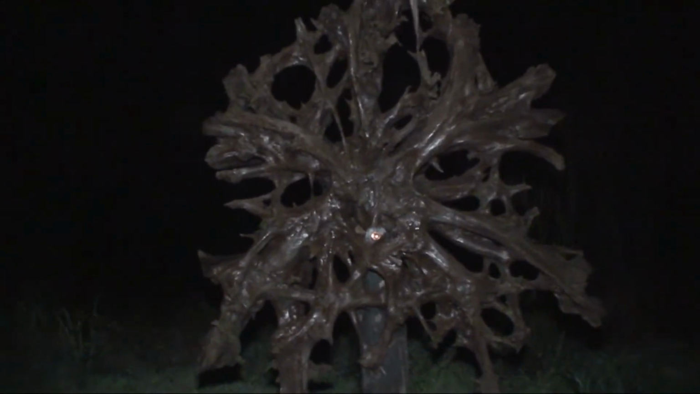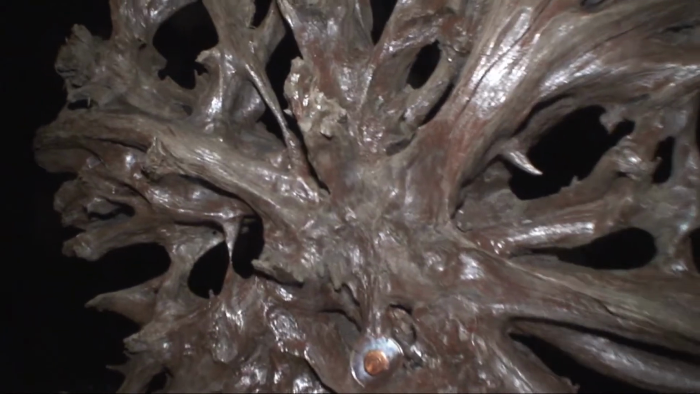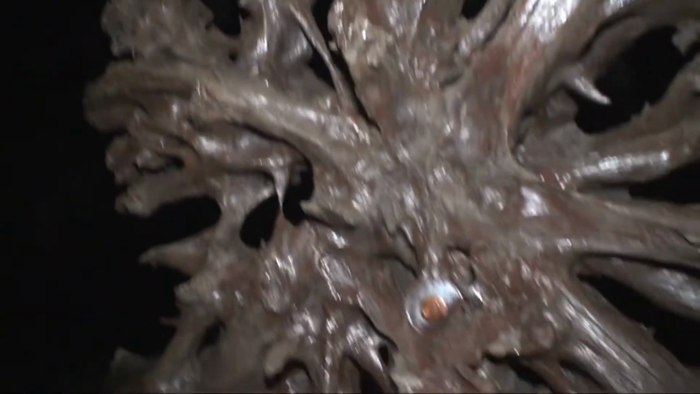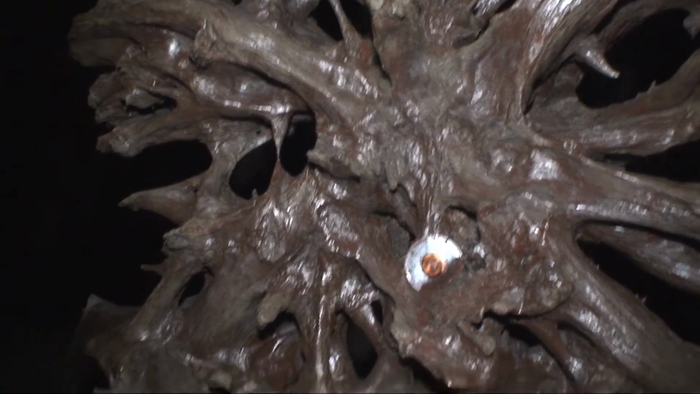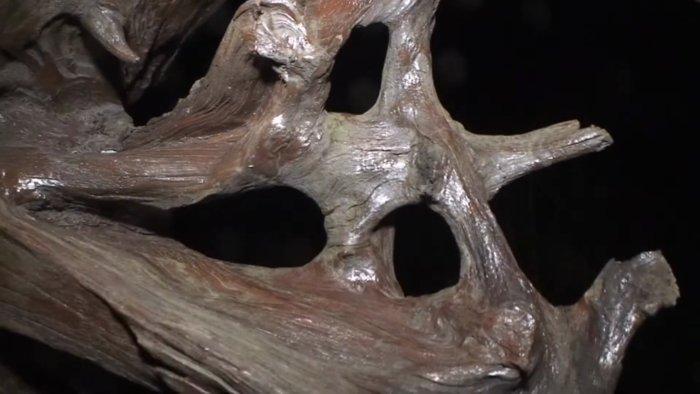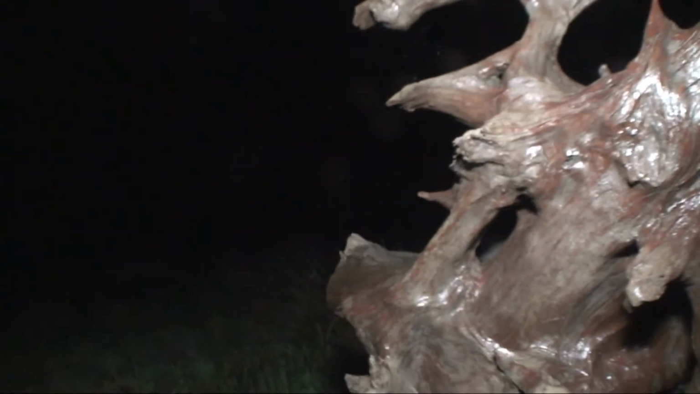That is some piece of wood now. It's very artistic. It's an artistic piece of nature. That's pretty cool, when you look at all the different ways that the wood had merged together. That's pretty class, I must say.